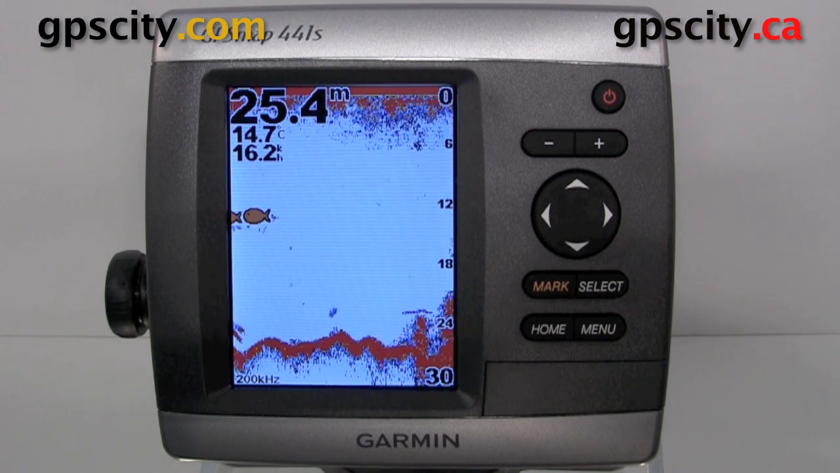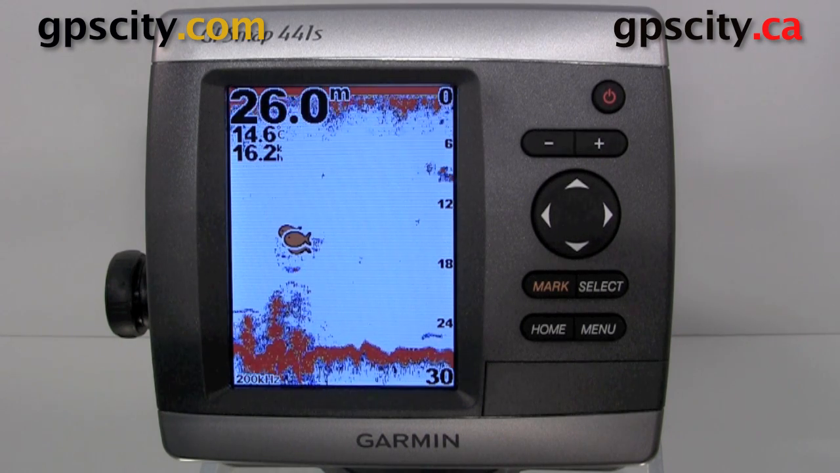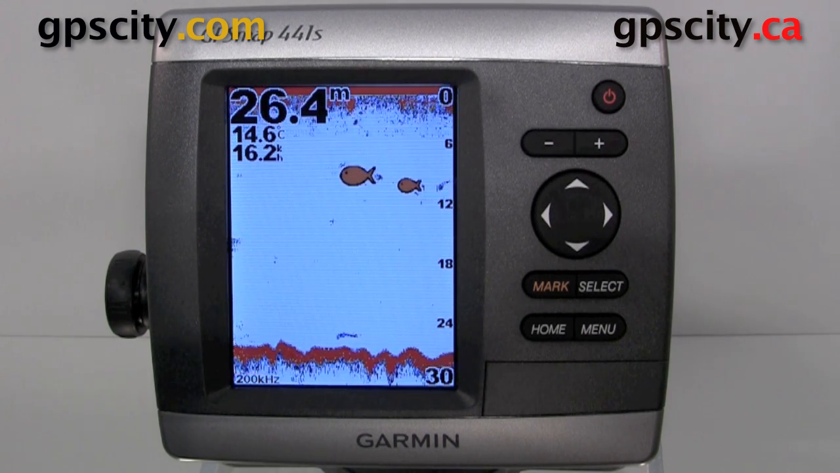That was a quick look at the GPSMap series and the sounder functions of it. This applies to the GPSMap 400 and 500s.